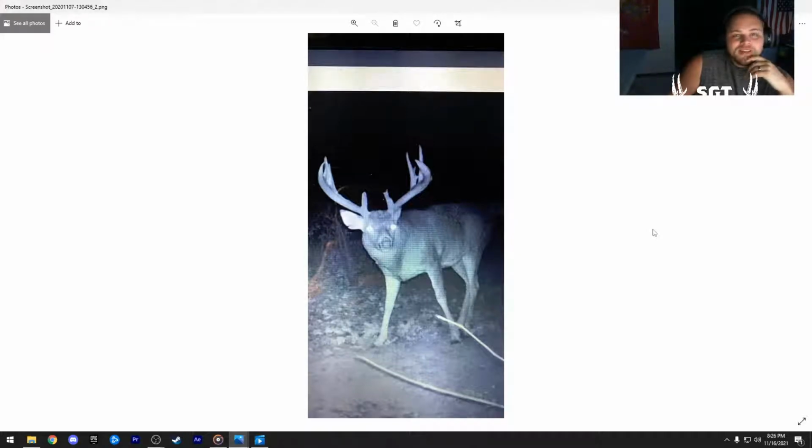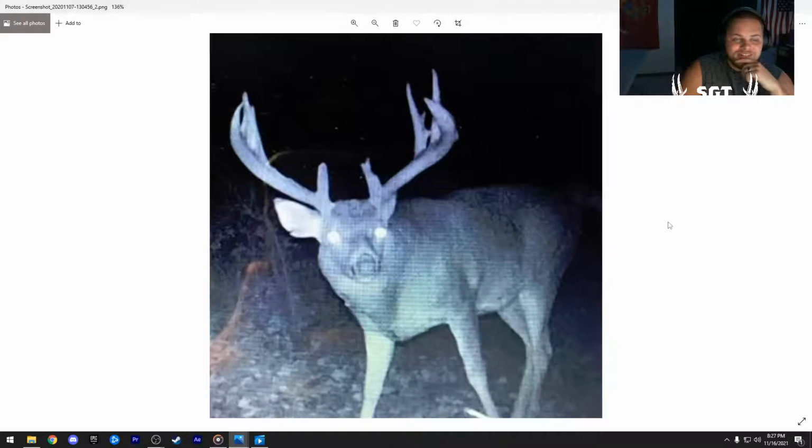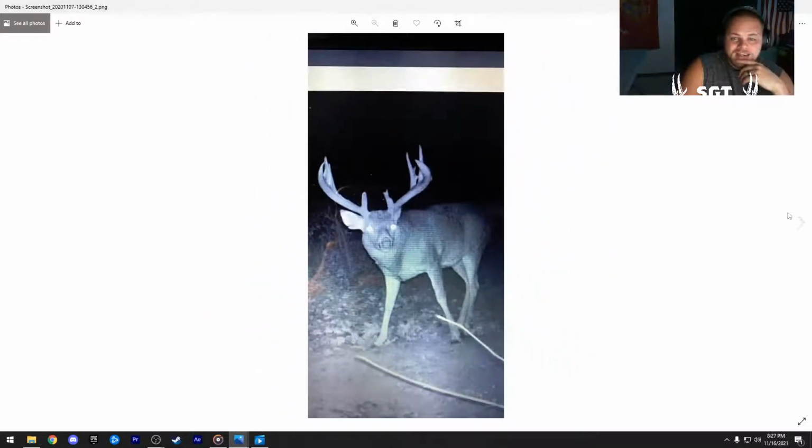You didn't miss this buck, did you? That's heartbreaking if you miss this buck. All right. I'll click to the next one because I already got the poll up. But what? You saw this buck in person? I can't believe you didn't have a heart attack.